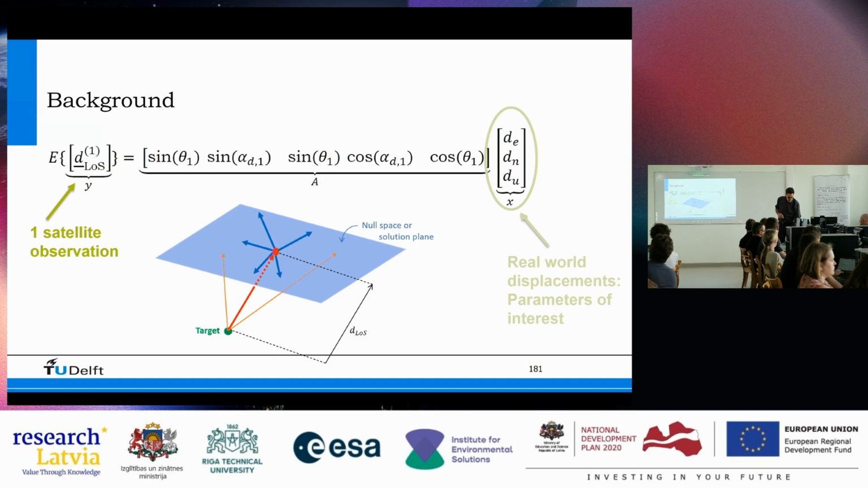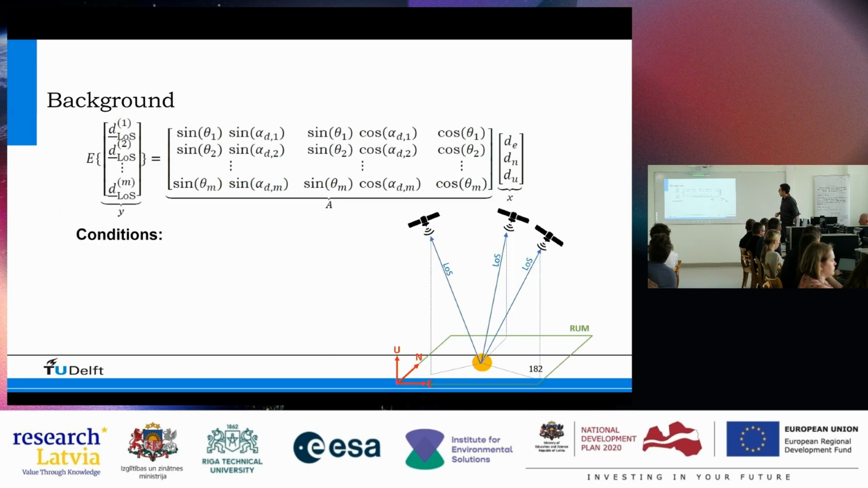Okay, now what happens if you have two satellites or more? If you have, let's say, 3 satellites from different viewing geometries, or M satellites looking at the same area, then things work out, because then you can make this computation. You have 3 unknowns, several observations, then you can compute this, right? So that's great. So what do we need? We need to have the same point on the ground. We call that a RUM, a region of uniform motion.